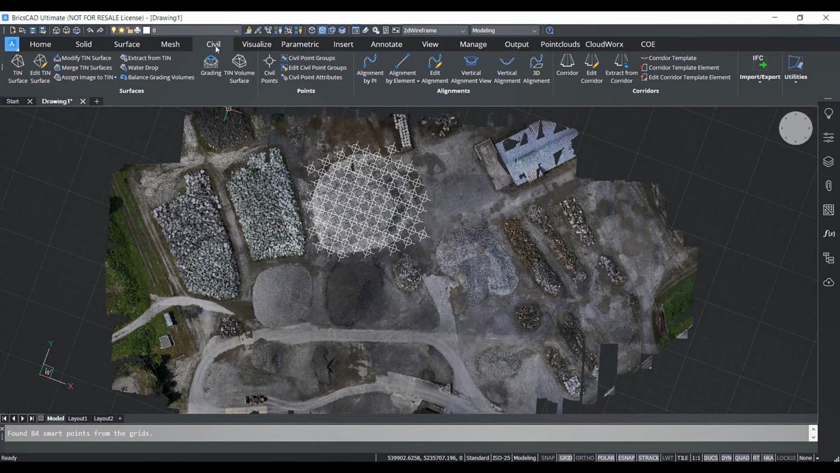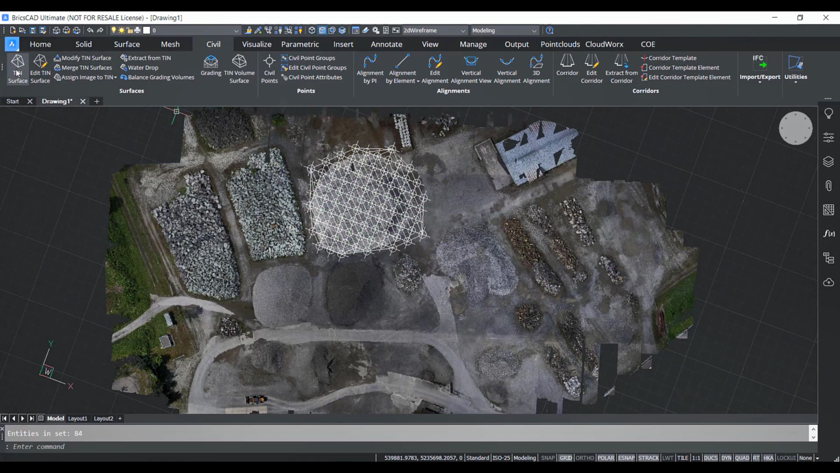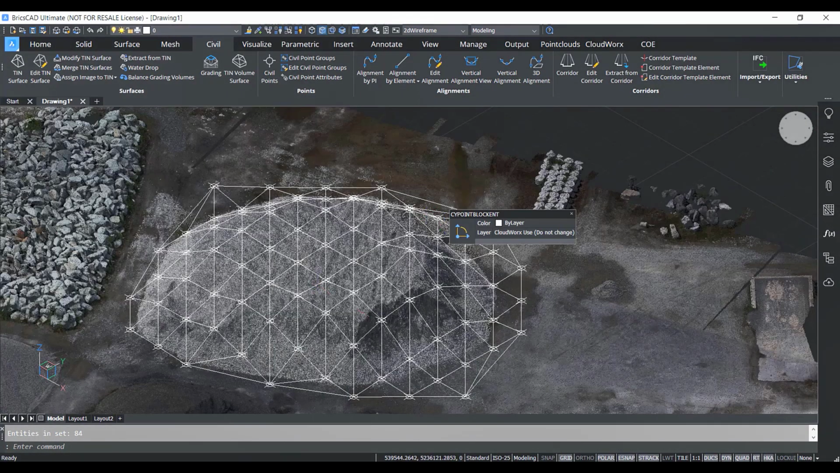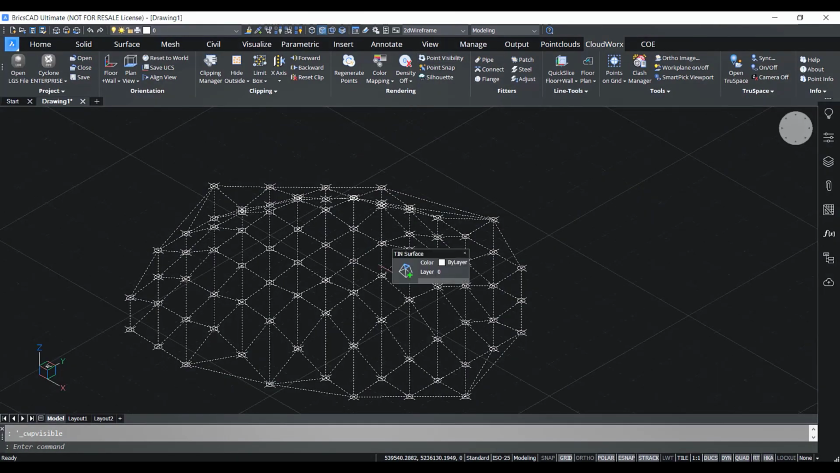Now I'm just going to select those within BricsCAD and create tin surface. And you see here that from those points, just with a few short clicks, I've been able to create a full 3D tin.